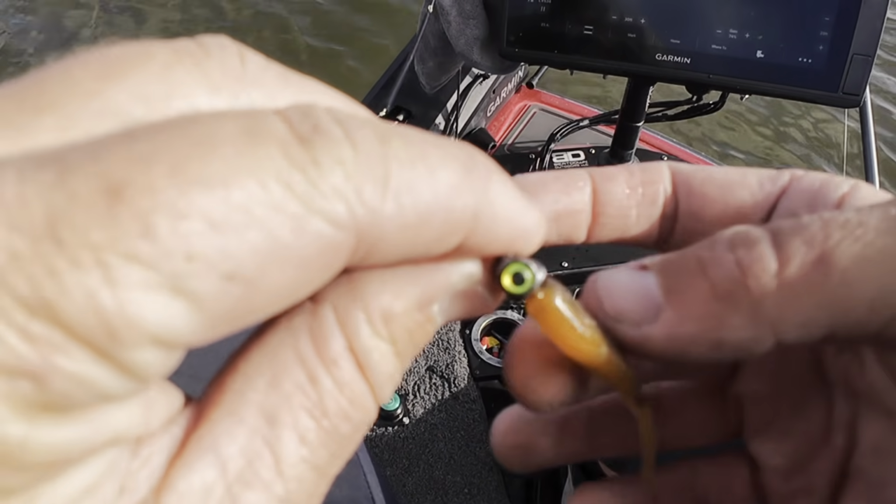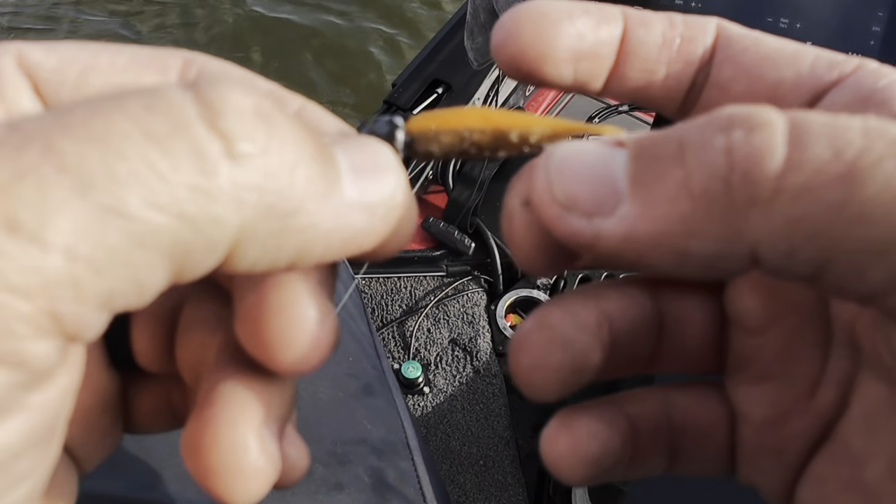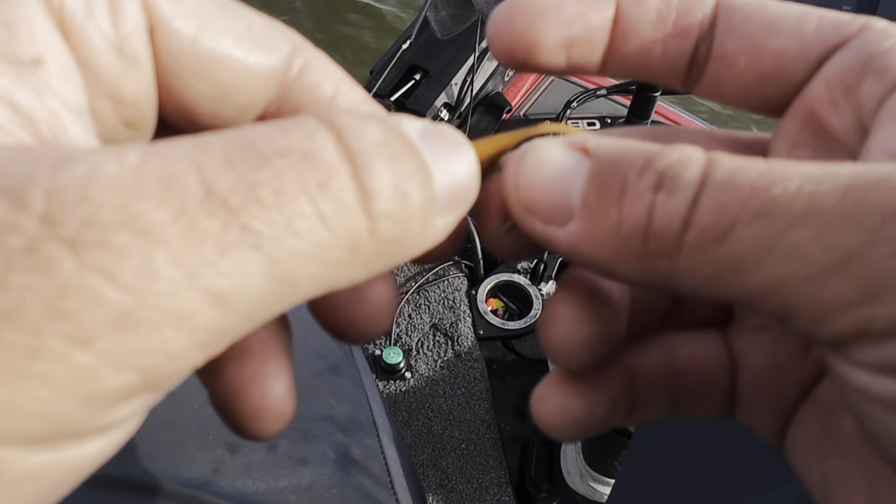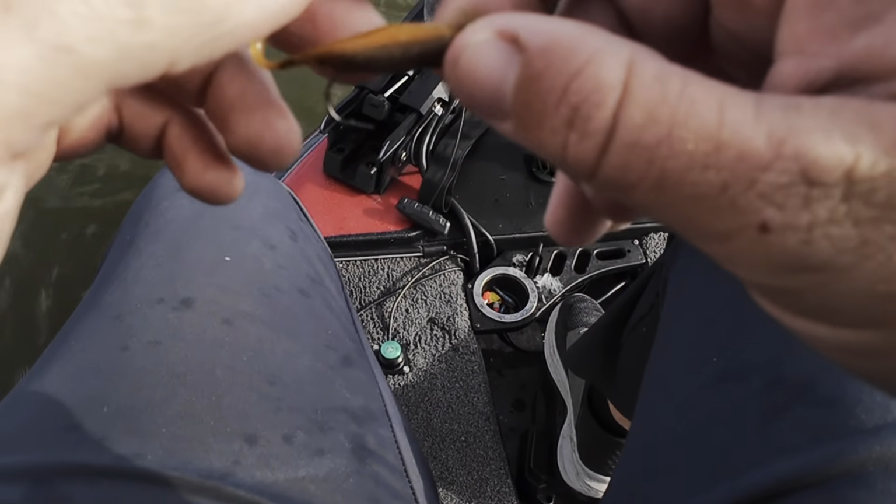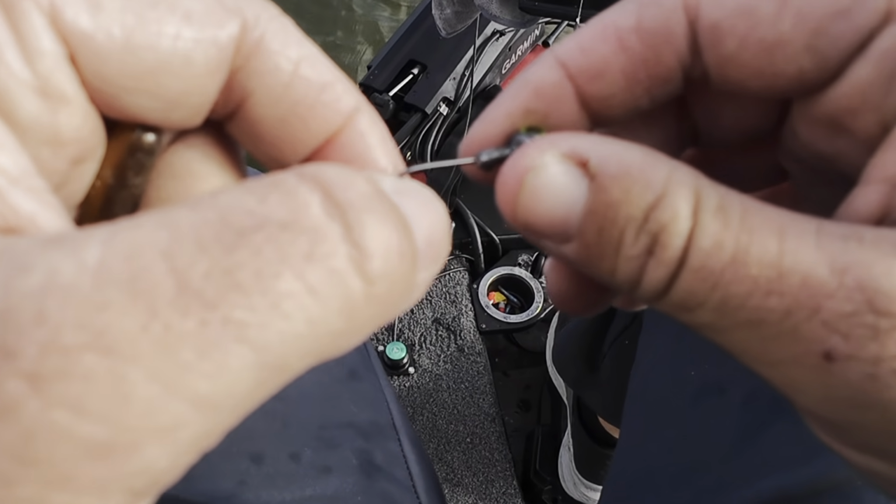I'll show you what I'm using here. This is a Cyclops 16th ounce, just a gray natural head. And that is a cutthroat craw color, which it's about had it. I mean, this dude's been on here for quite a while now, caught a lot of fish. So I'm gonna go get a new plastic out.